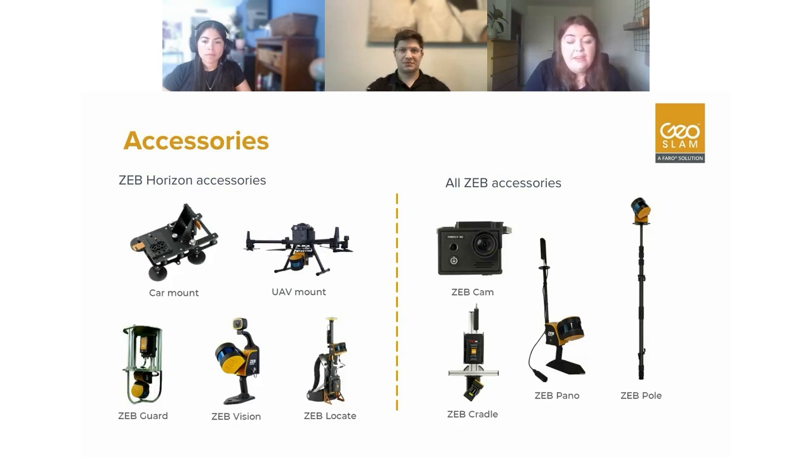The UAV mount, again, we can attach the Horizon to any UAV that will have a payload of around 4 kilograms. So quite a lot of the DJI M300 scans is what we use, and we usually fly about 3 to 5 meters a second, and about 20 to 25 meters above ground level, and we get a really good scan.